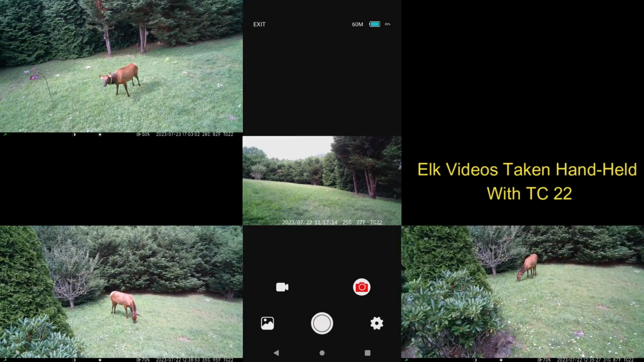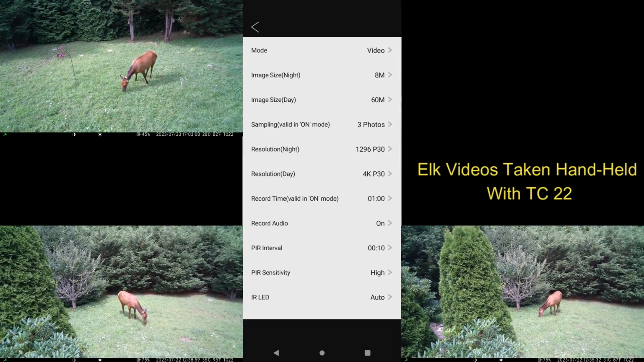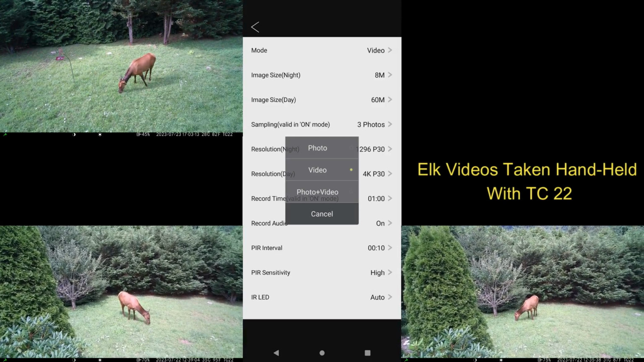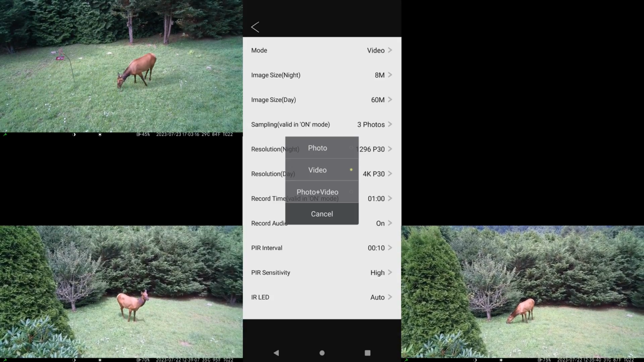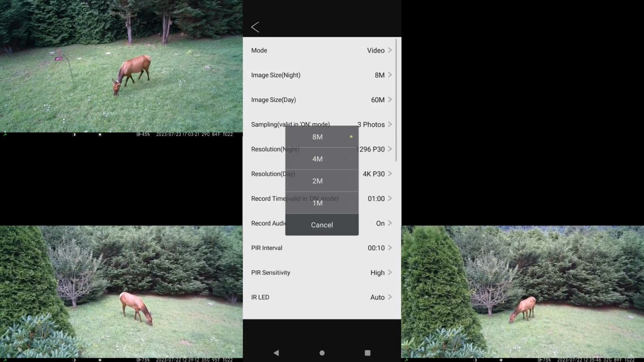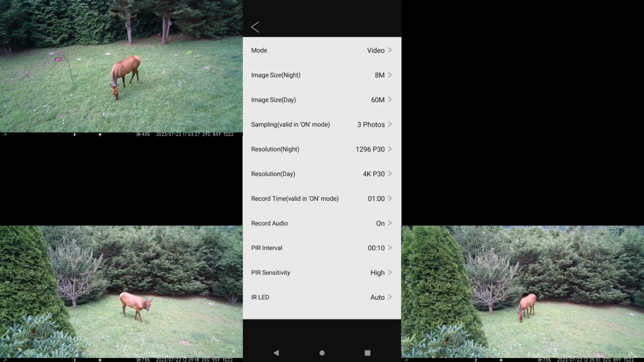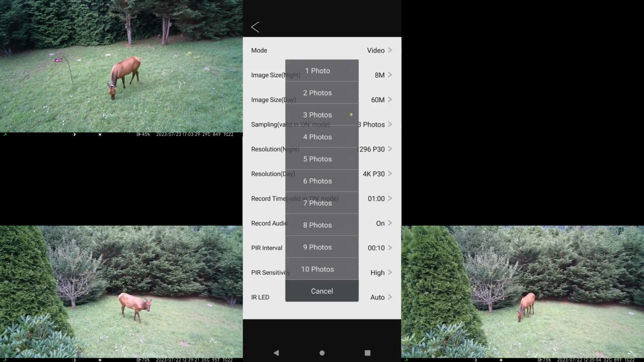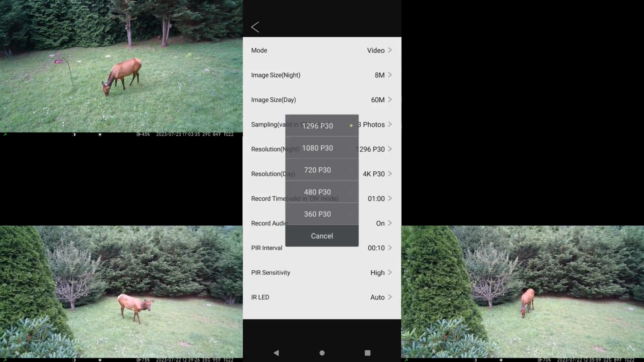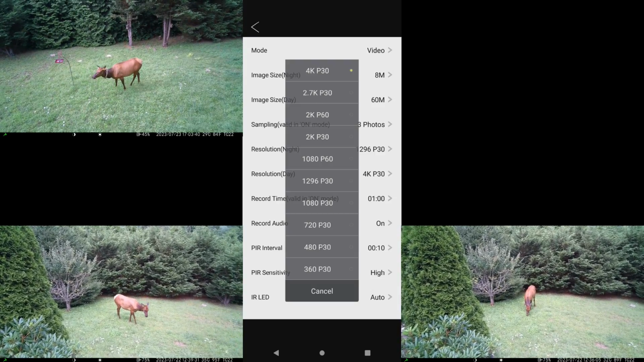So you can also look at all your settings and change all your settings without opening up the camera, which is nice. I've got it in the mode, photo, video, or photo plus video. You can set your image sizes for day and for night. And remember, this is like the TC06. The TC22 has separate sensors for day and night. You can set how many photos you want to take, up to 10. You can set video resolution. And this is nighttime, so the maximum is 1296p30. And you can set your resolution for the daytime.